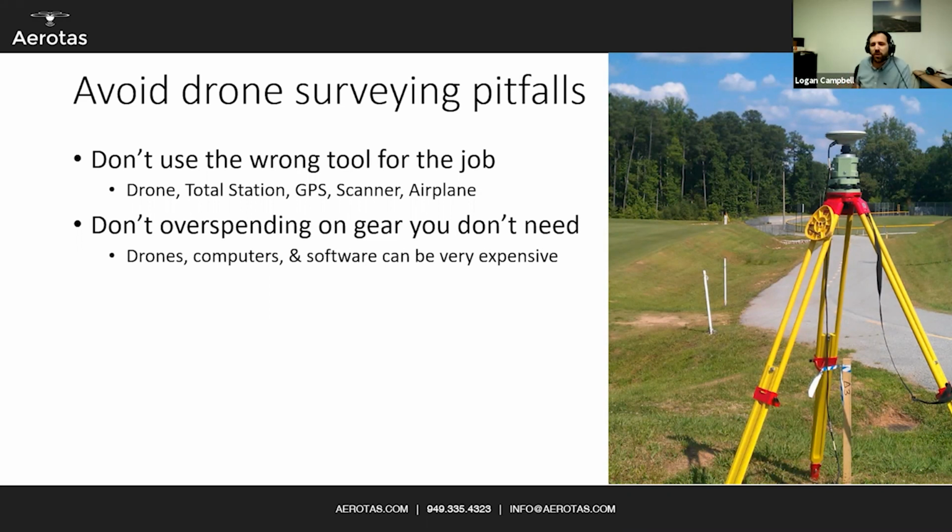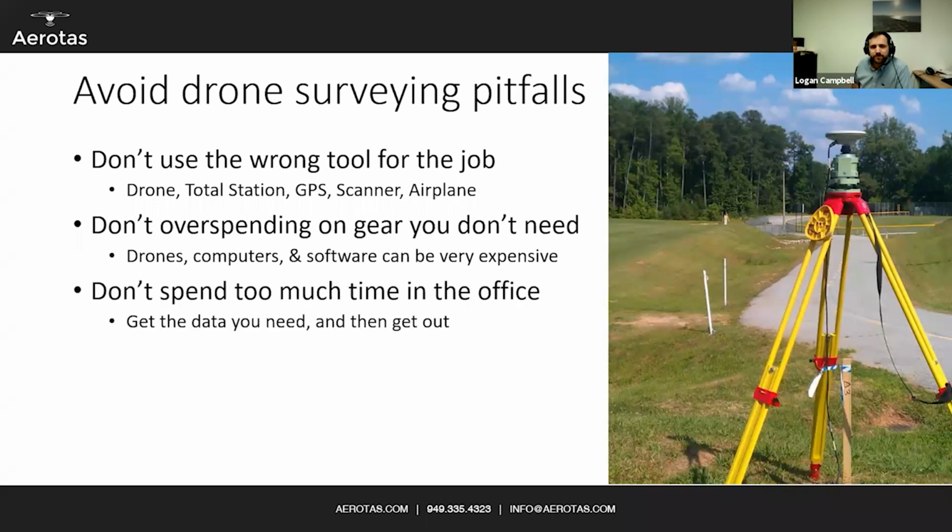It's a common pitfall. A lot of people think newer, bigger, shinier, and more expensive will get you better results and have a better workflow, but that's not the case. And that's part of what we're talking about today, is how to not overspend on the gear you don't need.